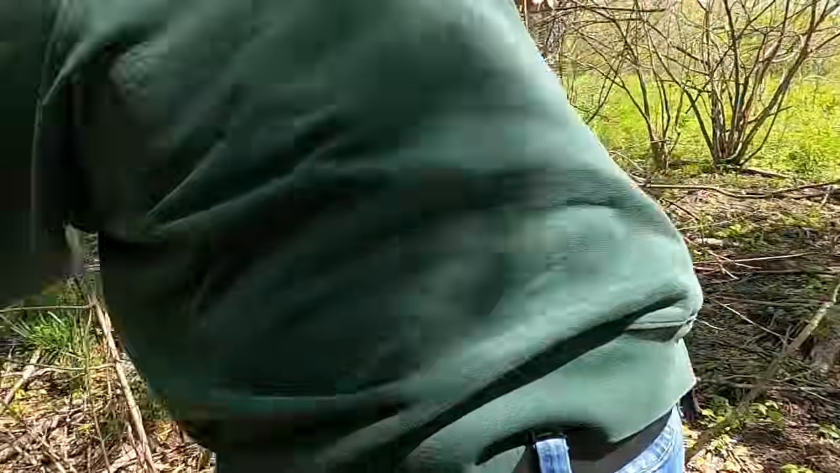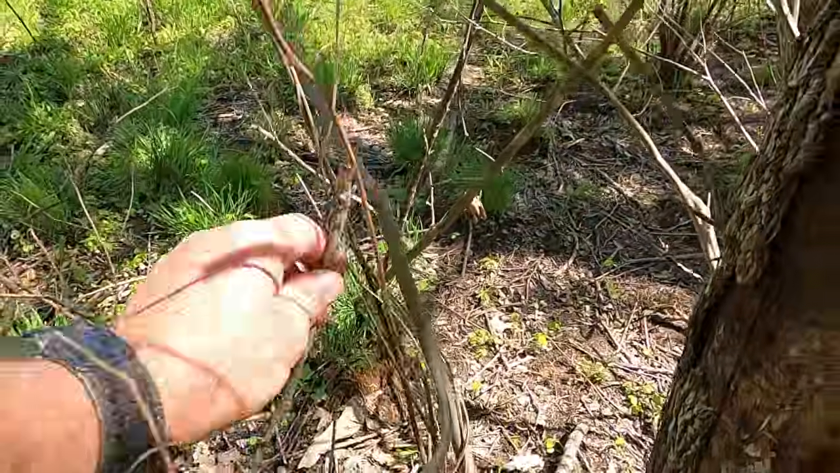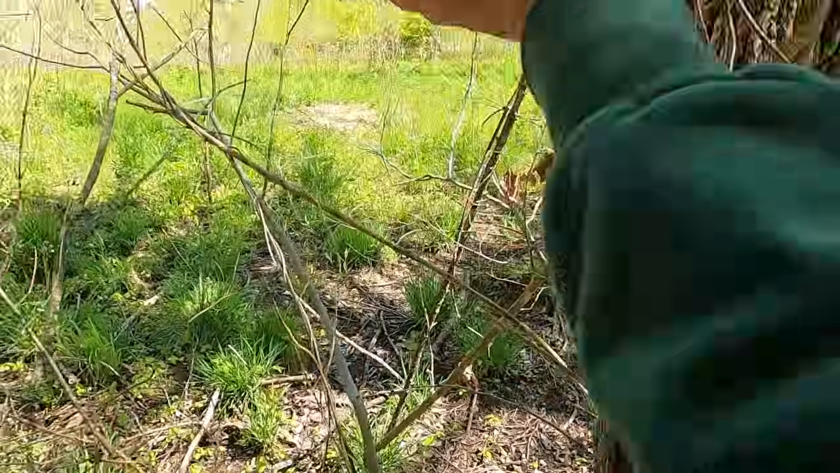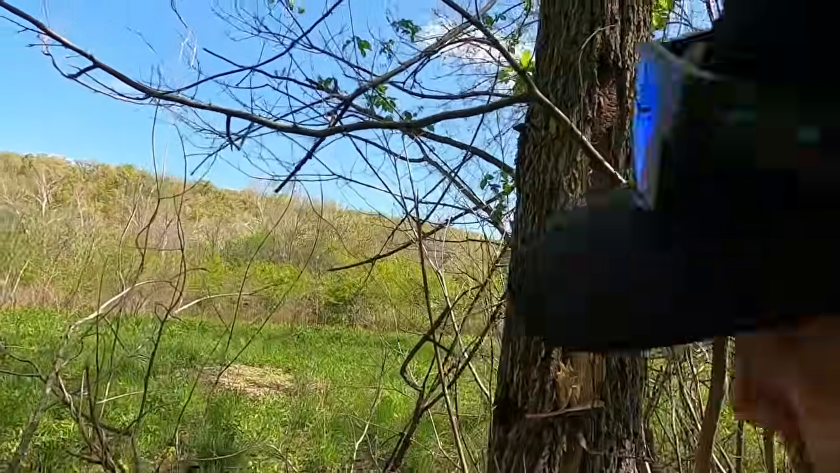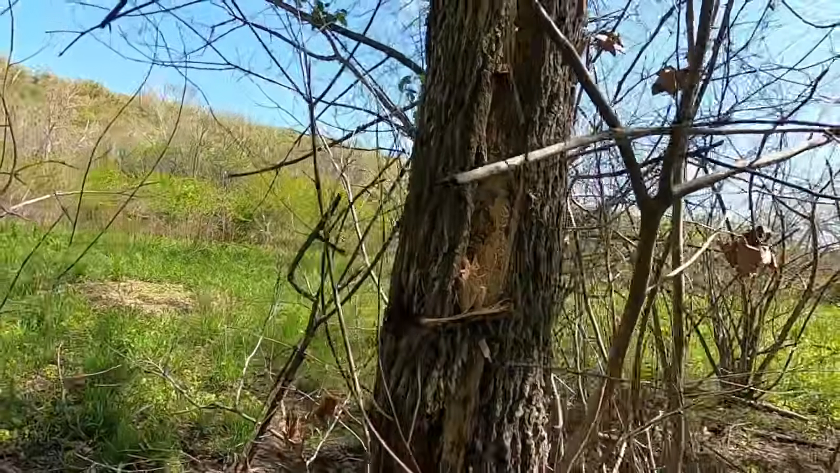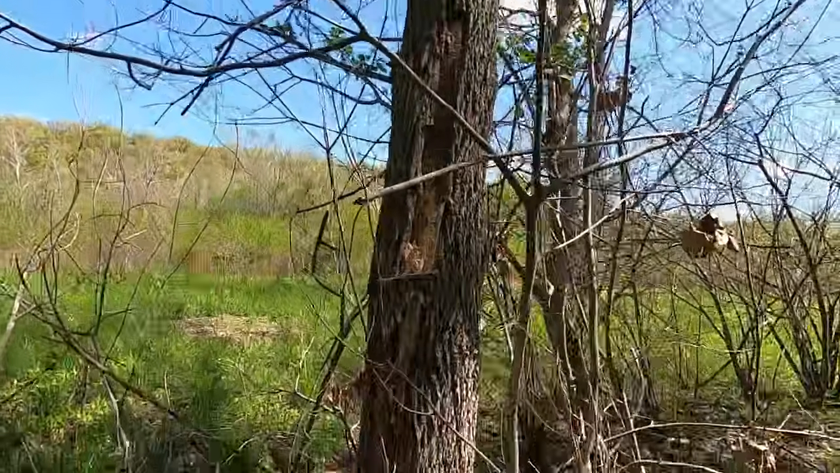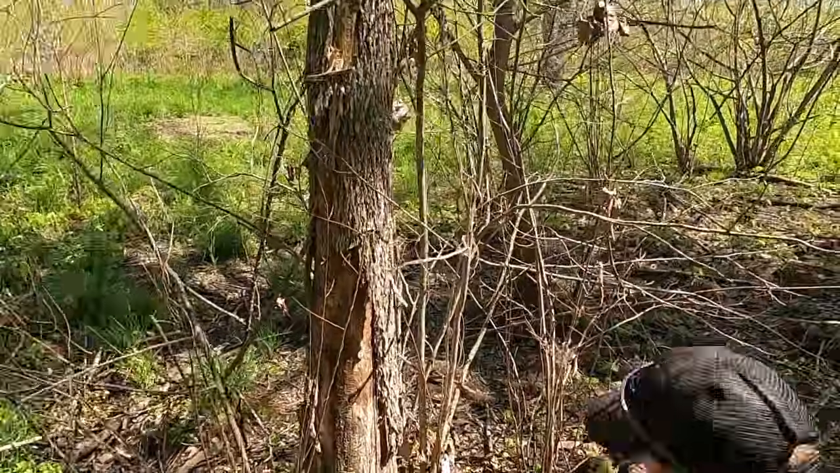Now, here's something I noticed right away too. That goes there. Oh yeah. Sure enough. It looks a little bigger than that stem. Hard to say. Well, yeah, it could have come from up in there. Could have broke off. Maybe. Broke off here. This has been broken off here. Interesting. That's old though.